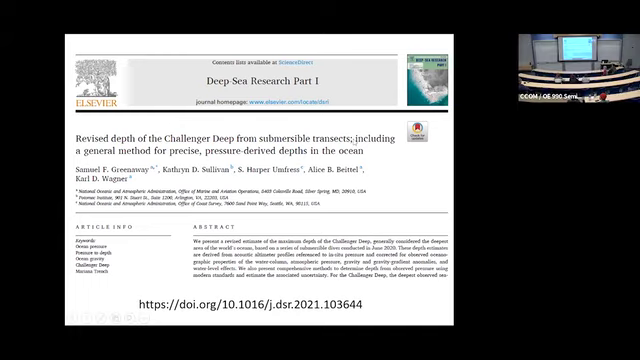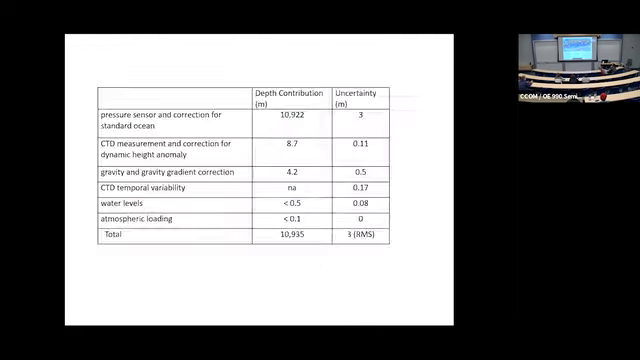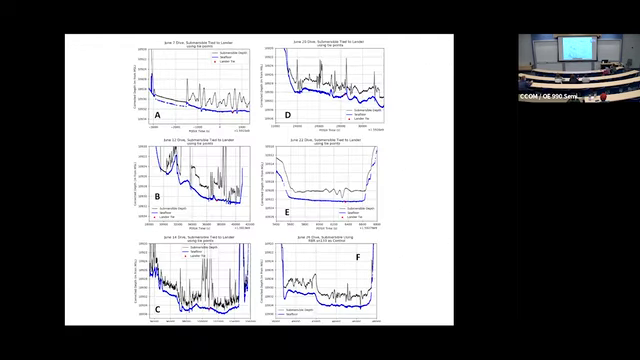Sam, if I was looking at the profiles from the submersible, it looked like there were small features that went deep that I suspect are not resolvable from the surface multi-beams. Is it conceivable there's actually a deeper spot, just too small to resolve?